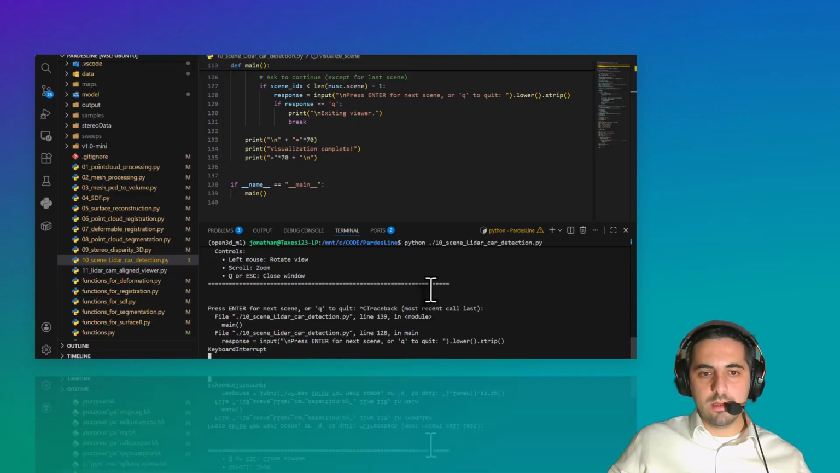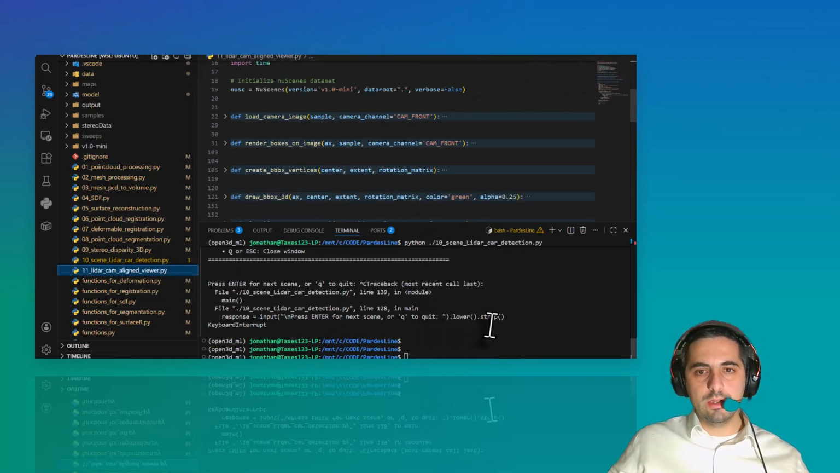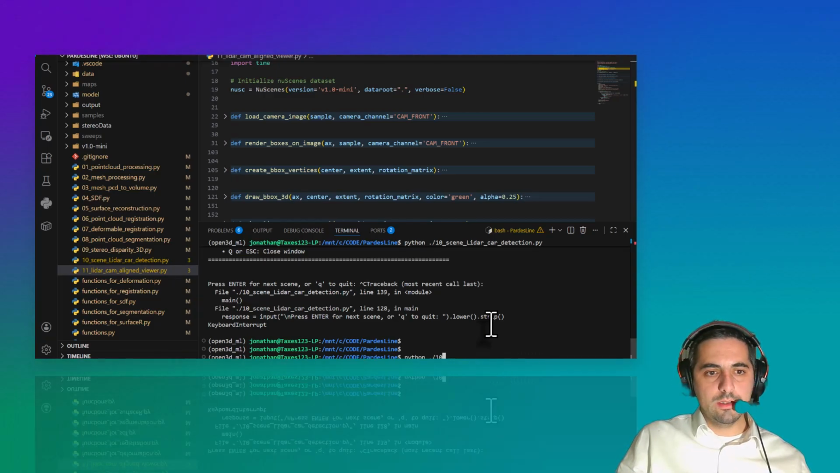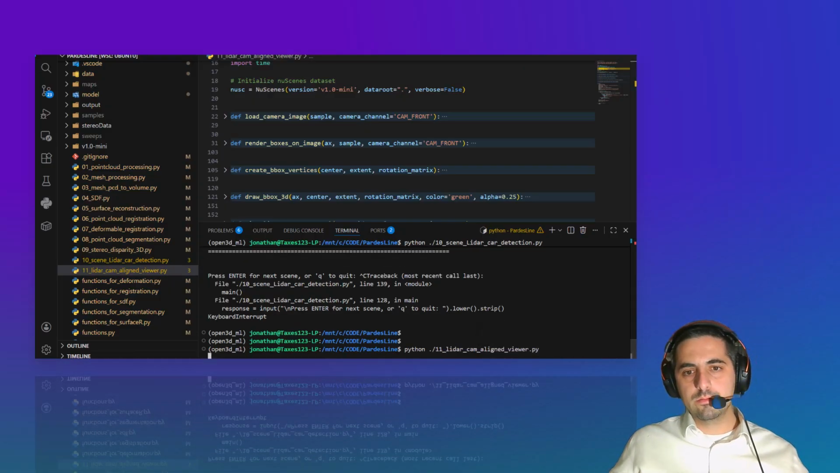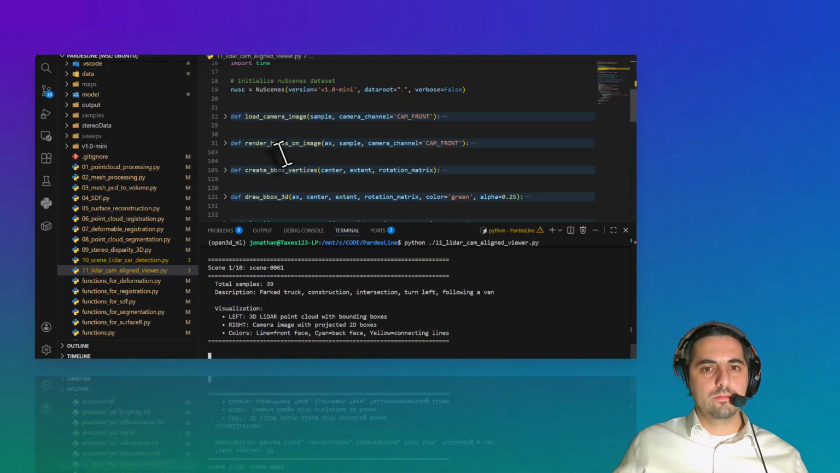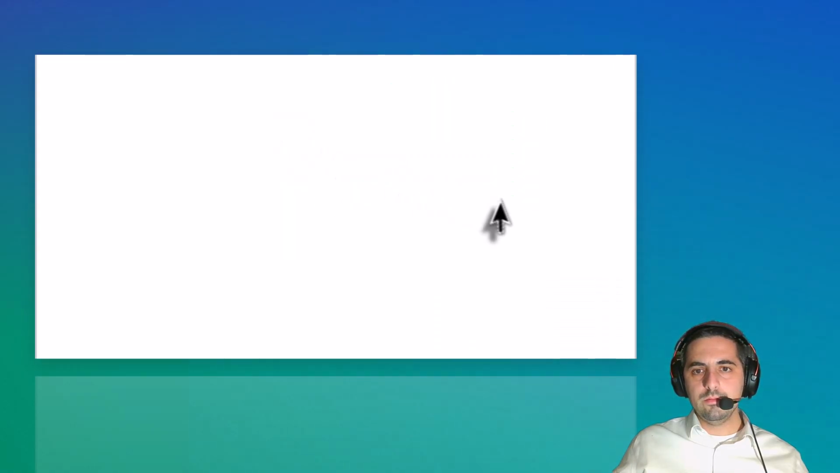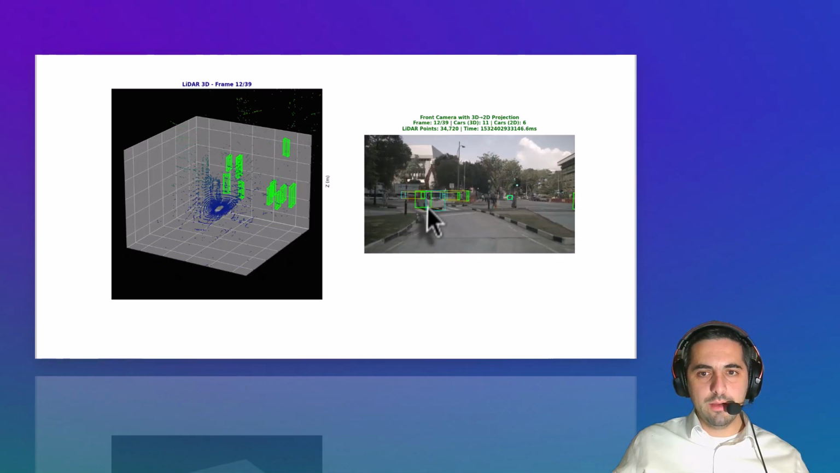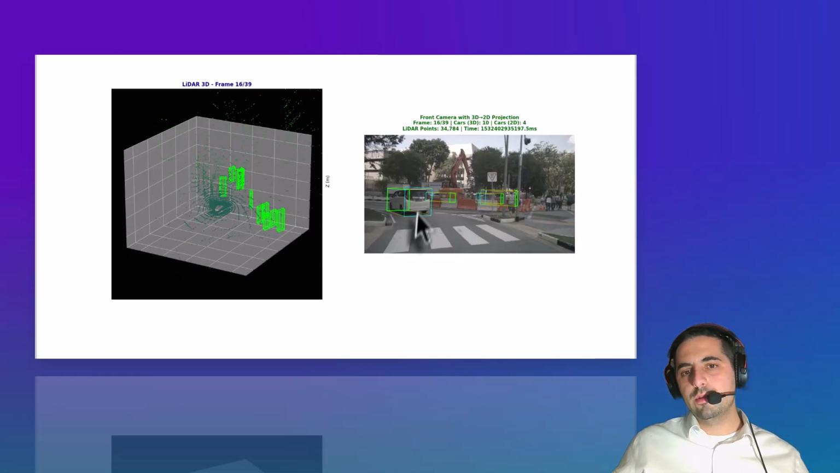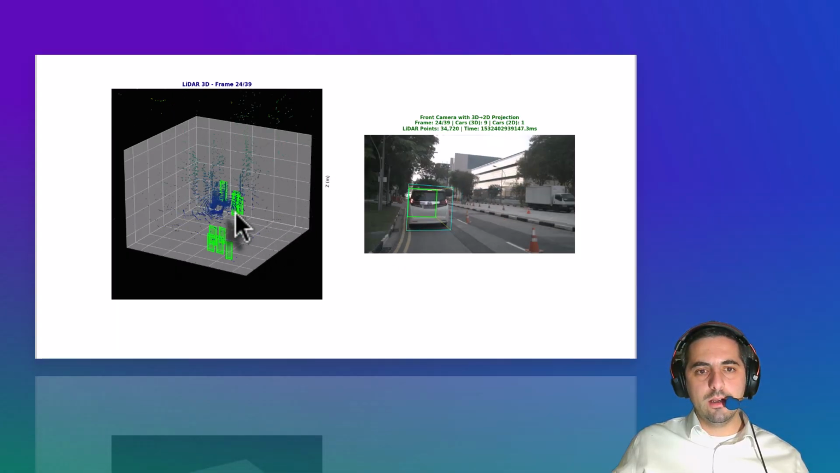Now let's see how to get the camera video of this in real time. So now we need to execute the 11. Okay, this is very interesting because you see in real time here the projection of the bounding boxes in the 2D camera, and we also see them in the LiDAR scene.